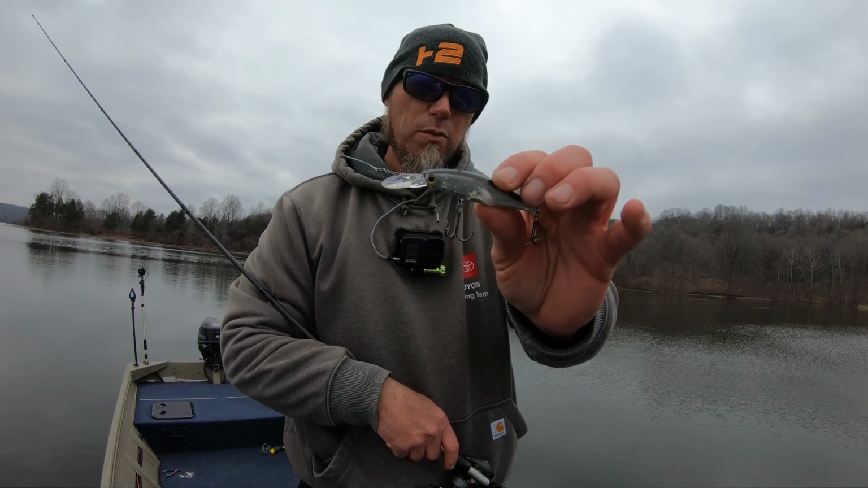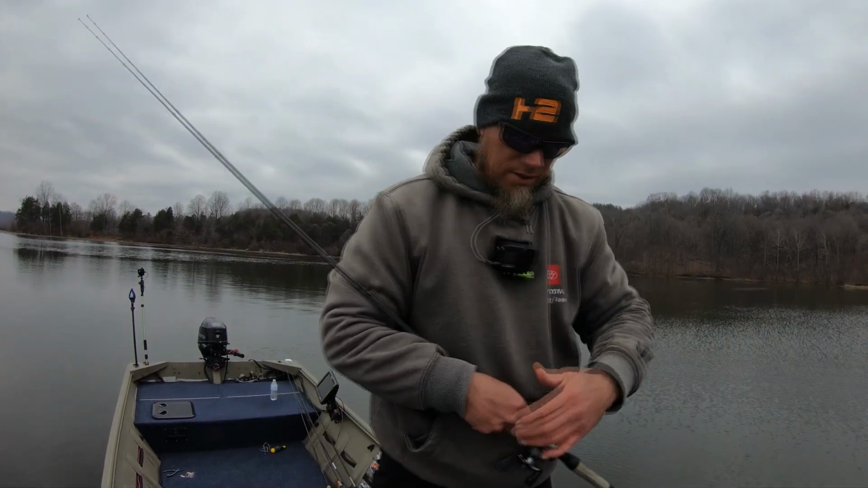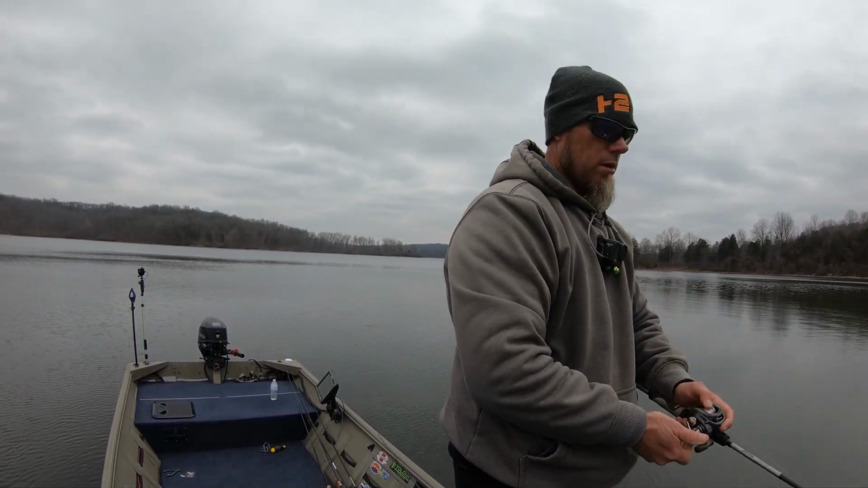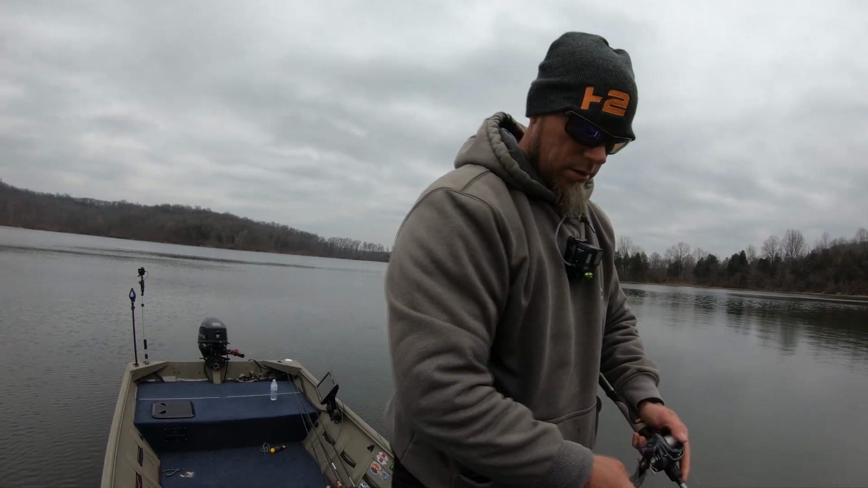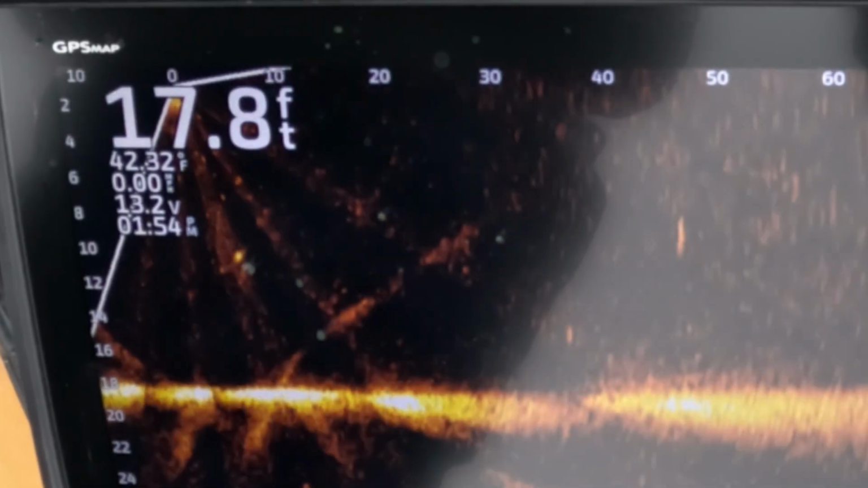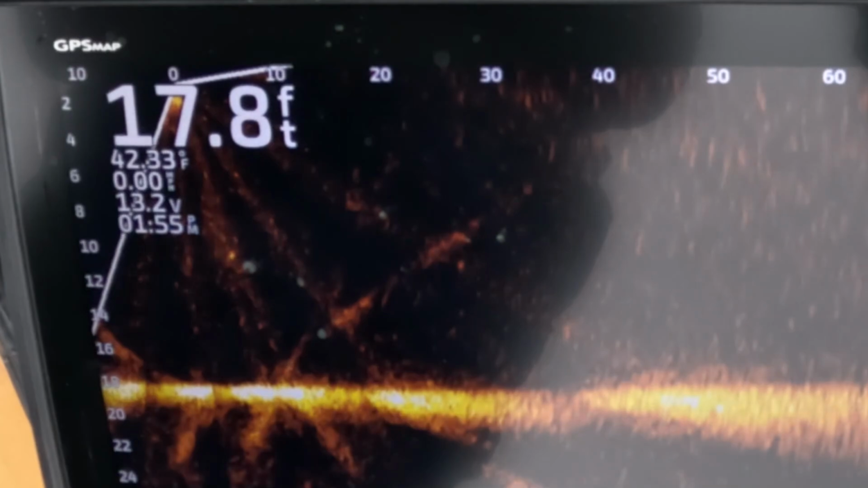It's a lot smaller than the 78. Most of these baits that we're throwing are 110. It's got a little bit bigger bill, which allows it to get down there deeper. So let's see what this thing does. There we go. It's hanging out around 8, which is about what I thought. Actually getting down there around 9, maybe even 10. It's a little bit deeper.